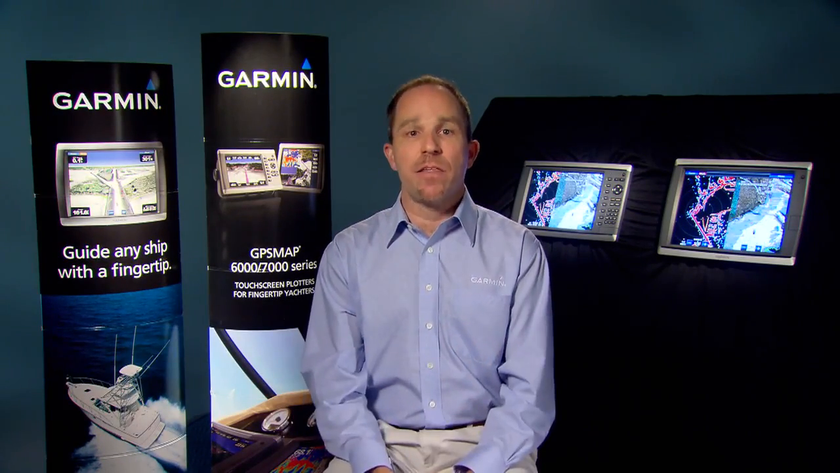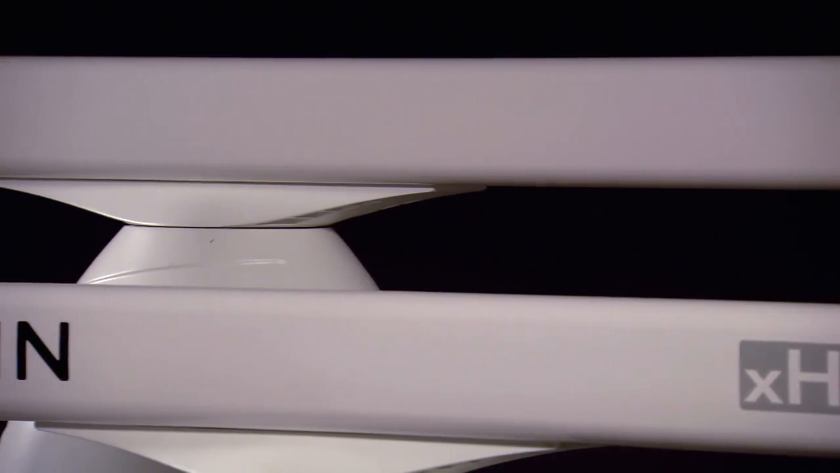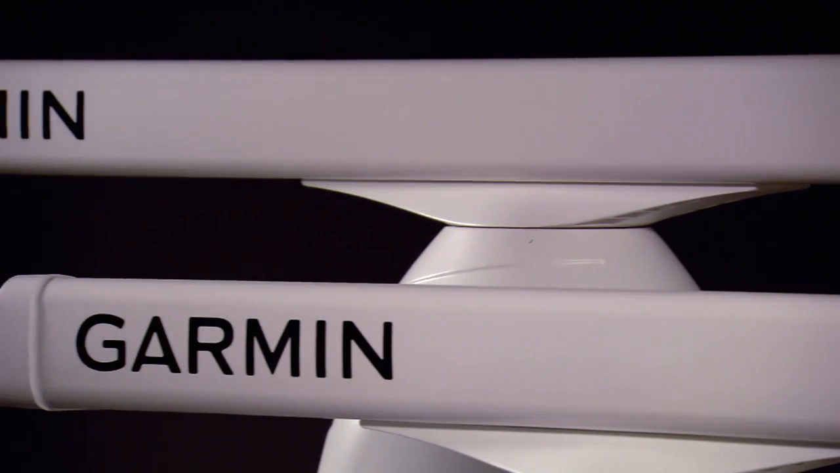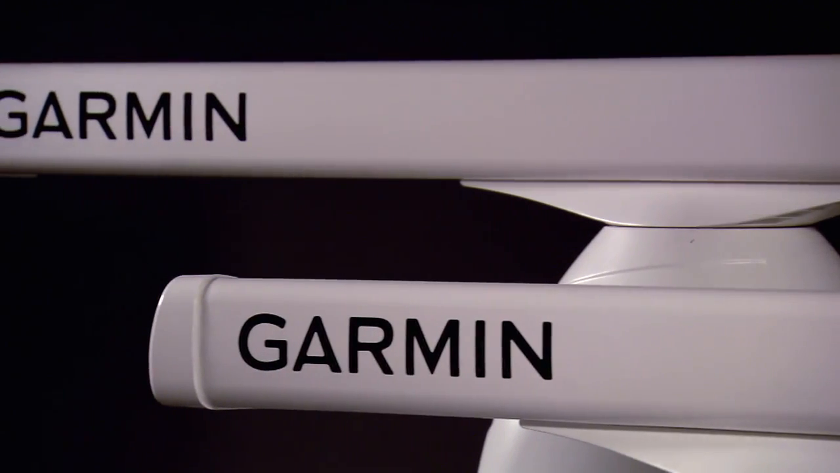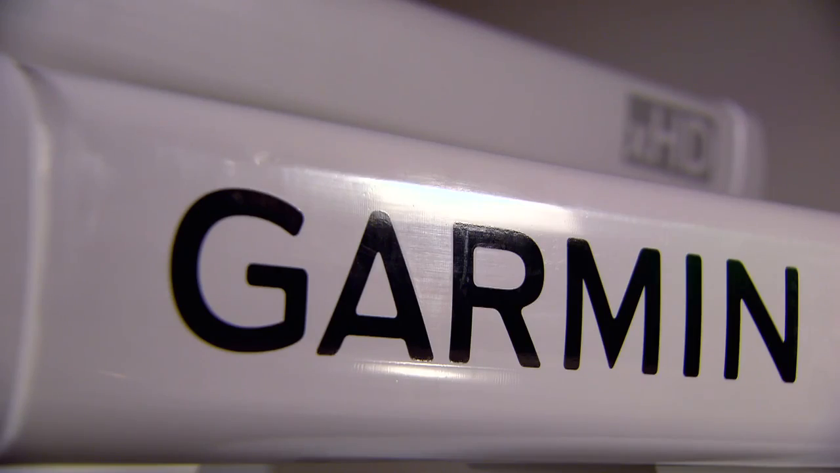In fact, they can sample 8 times the amount of data that our standard radars could, giving you an unbelievably detailed and sharp radar image. The 4-foot open array antenna offers a 1.8 degree beam width, while the 6-foot open array offers the narrowest beam width at 1.1 degree. All of them offer a max range of 72 nautical miles, and all will plug and play into any Garmin MFD.